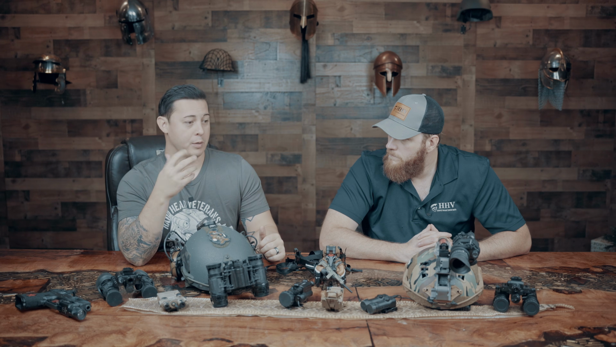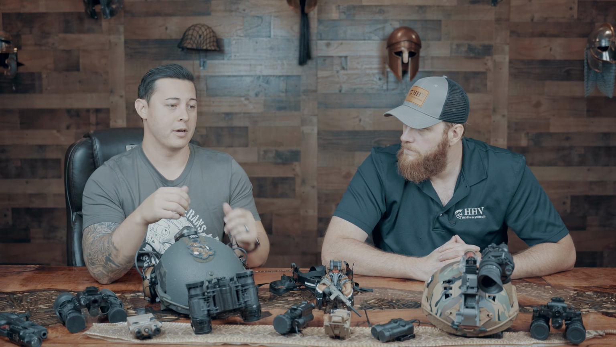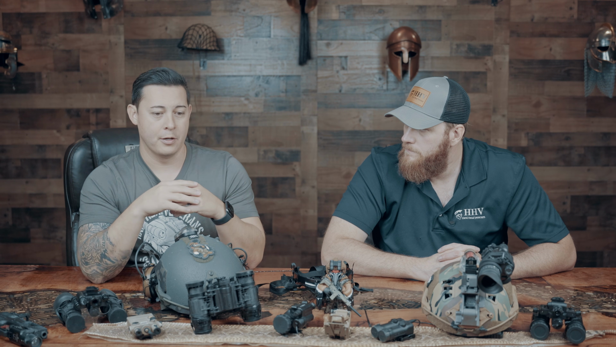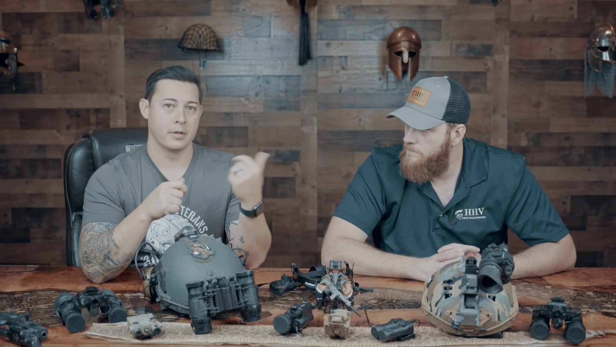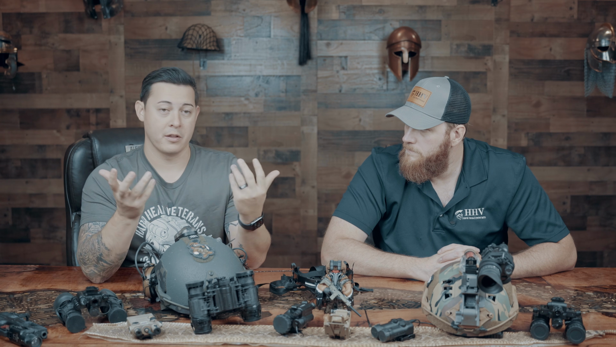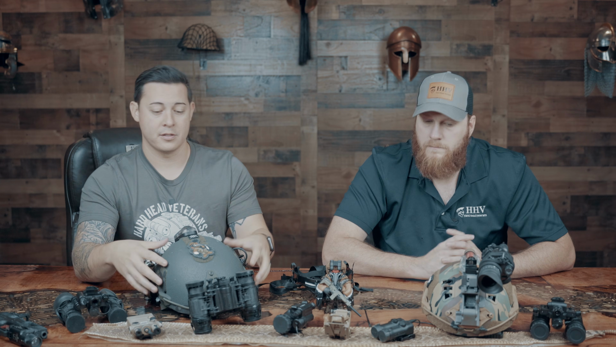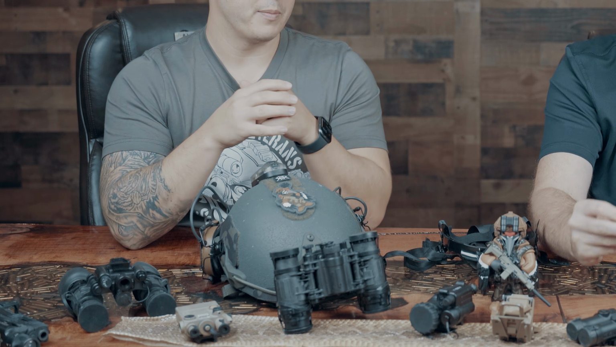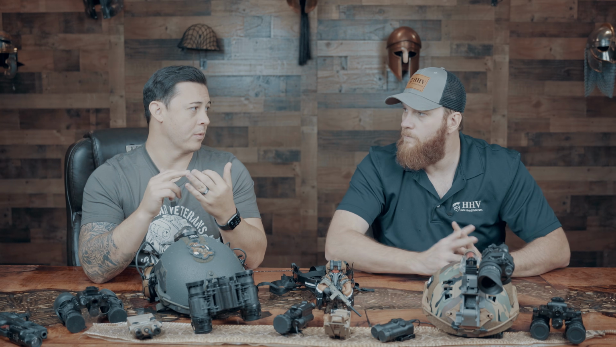We would use those in CQB situations, or if we were clearing rooms, we'd crack a green chem light and put it in the room so the rest of the team knows that you guys have already been there. But there's also the IR version, so if you're clearing on NODs, you can crack one of those and leave one at the door. There are many other uses for it, but there's also things like the IR patches. You can see on the top of the helmet here, just small little square patches. You can use patches, or I think we would use lint tape when we were overseas.